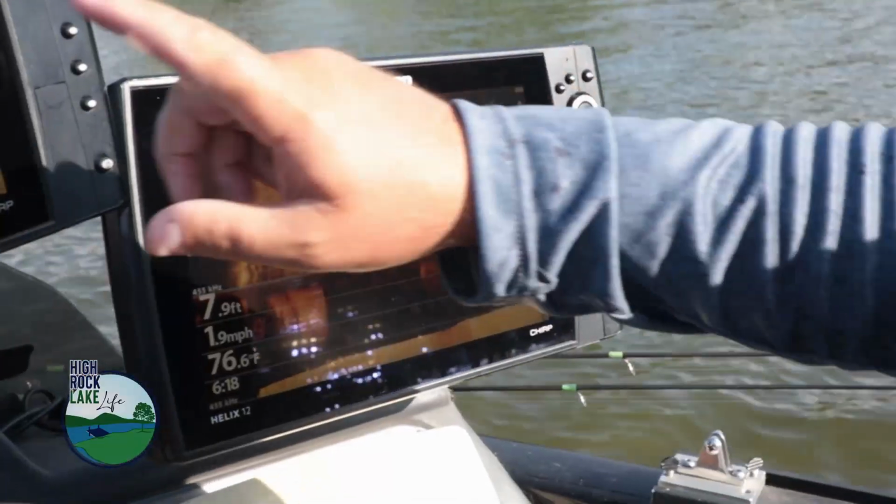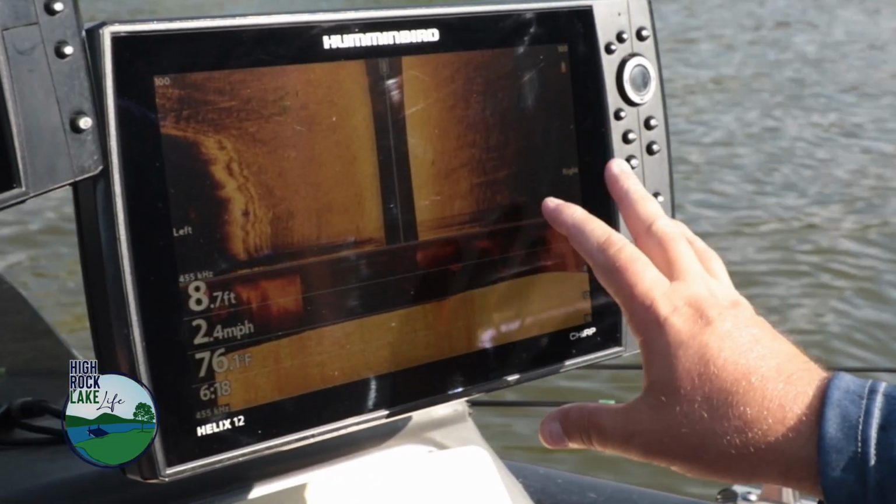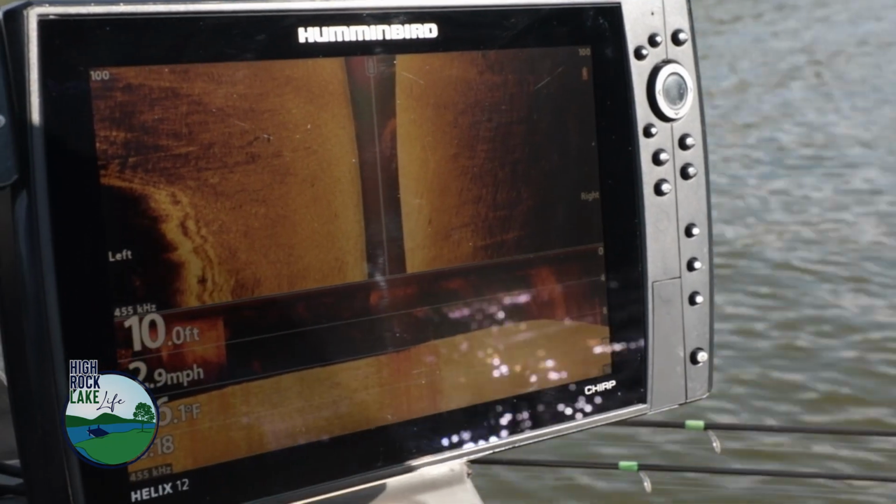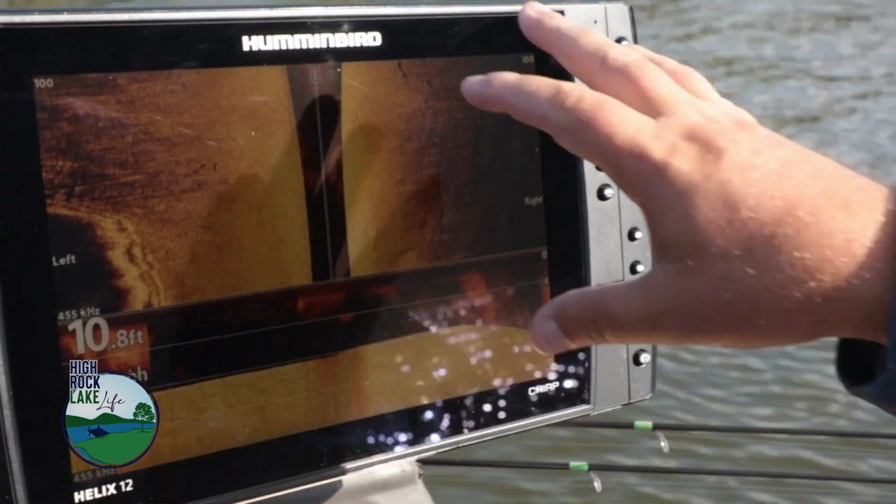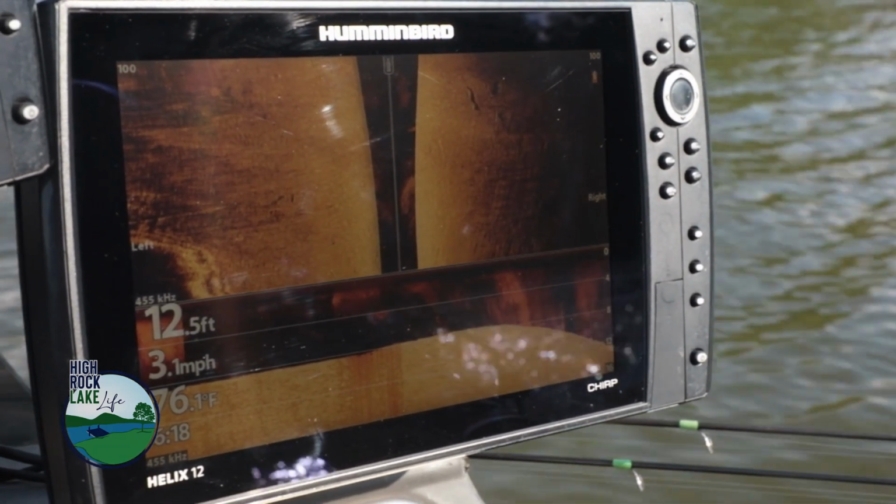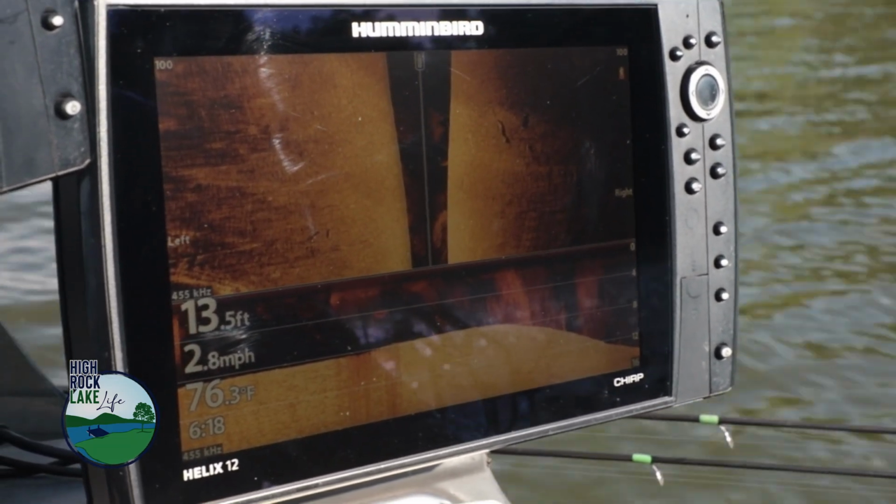So what we're gonna do, we've got our waypoints up here. We're gonna go over this pile and I'm gonna show you exactly what I'm looking for whenever I'm riding around scouting and looking at these things, so that I don't have to deploy on the front. I'm using my electronics back here on my side imaging and down imaging to really help me decide if there's fish on these piles and if I'm gonna fish them or not.